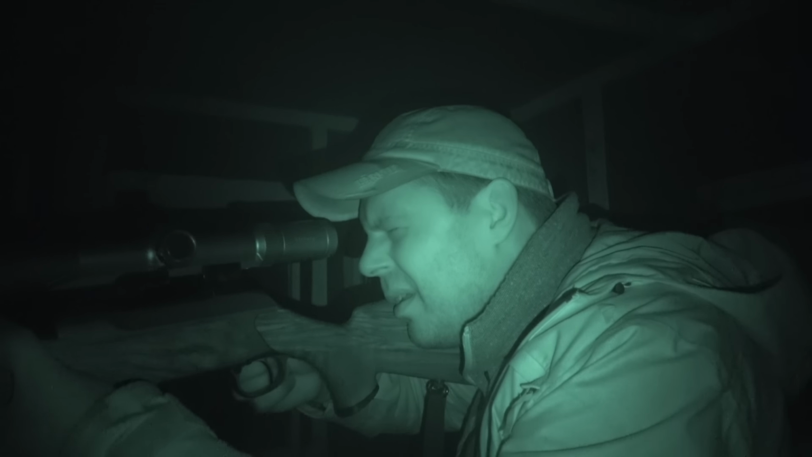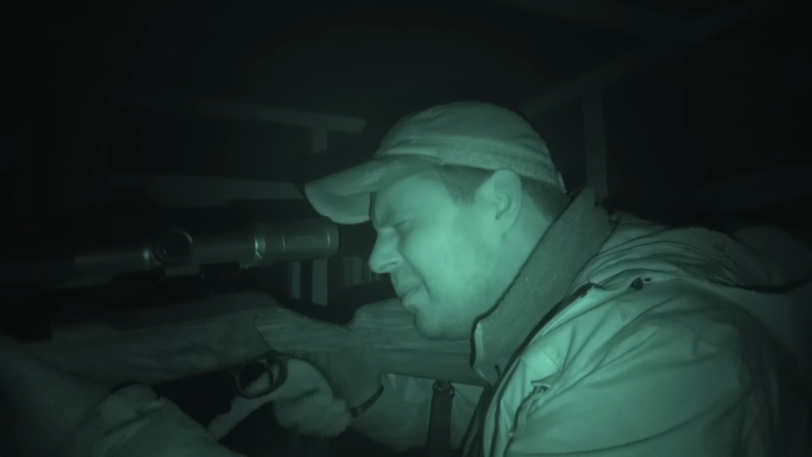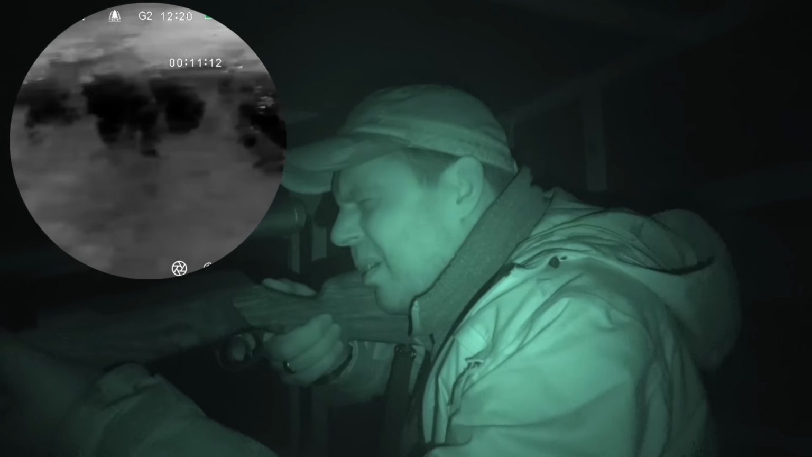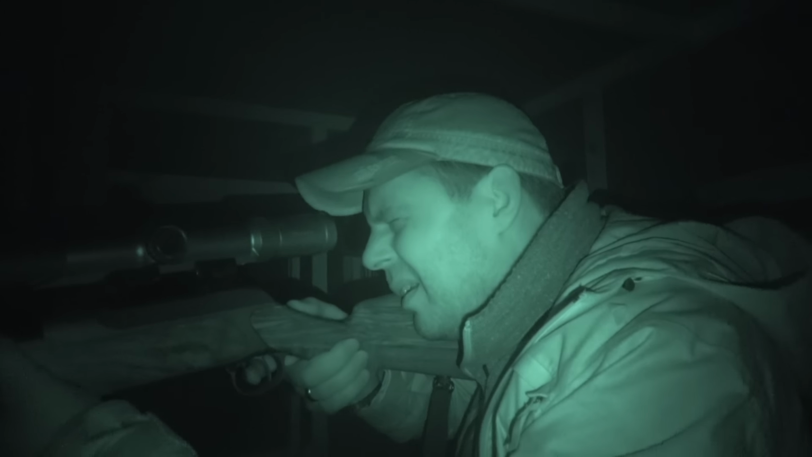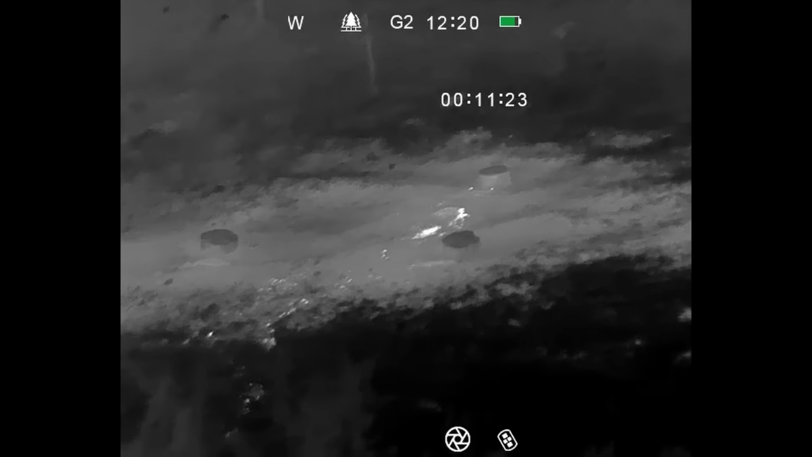The shot landed slightly behind the shoulder. Unexpectedly, the boar gets back on its feet, but I can tell this is a lethal shot. It's only a matter of time. Later, it turns out the thermal scope was calibrated 4 centimeters too far to the left.